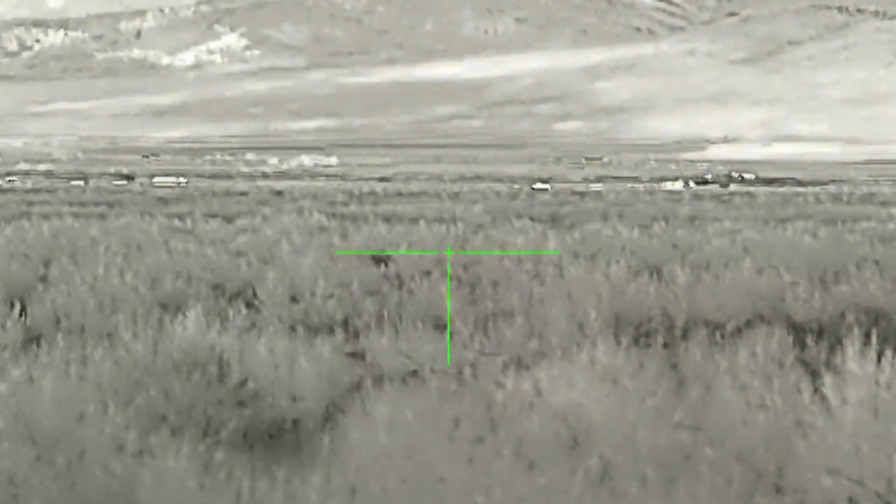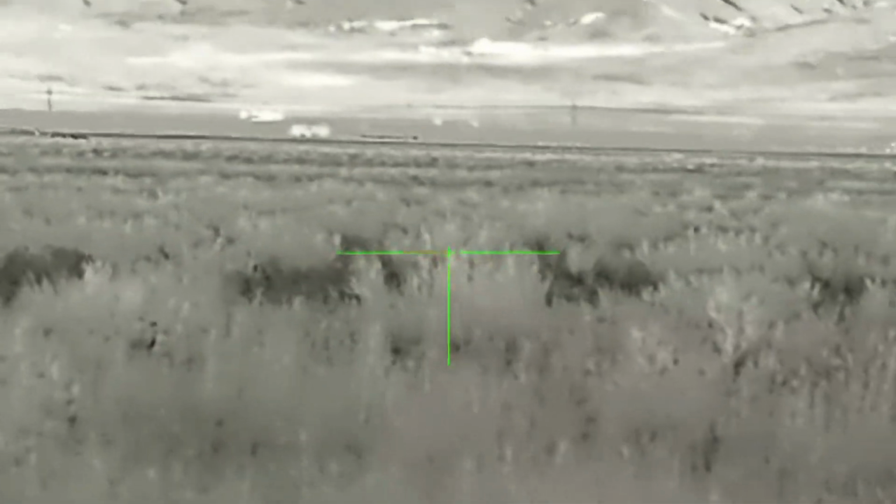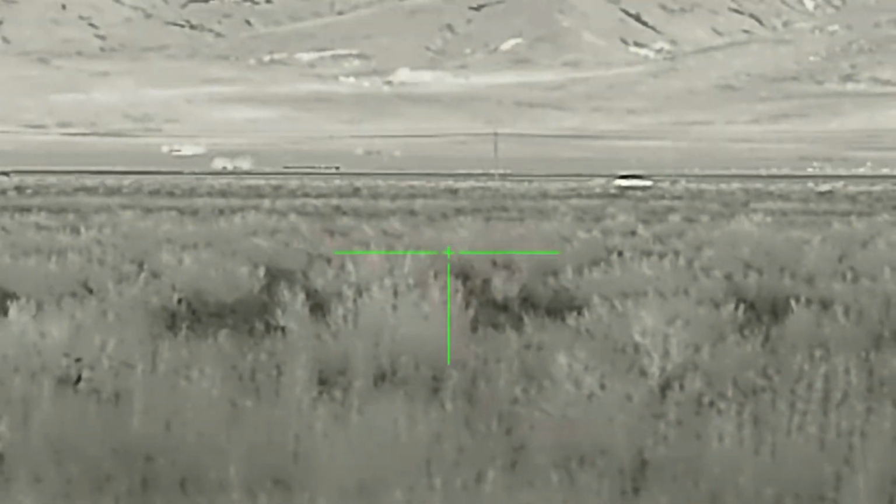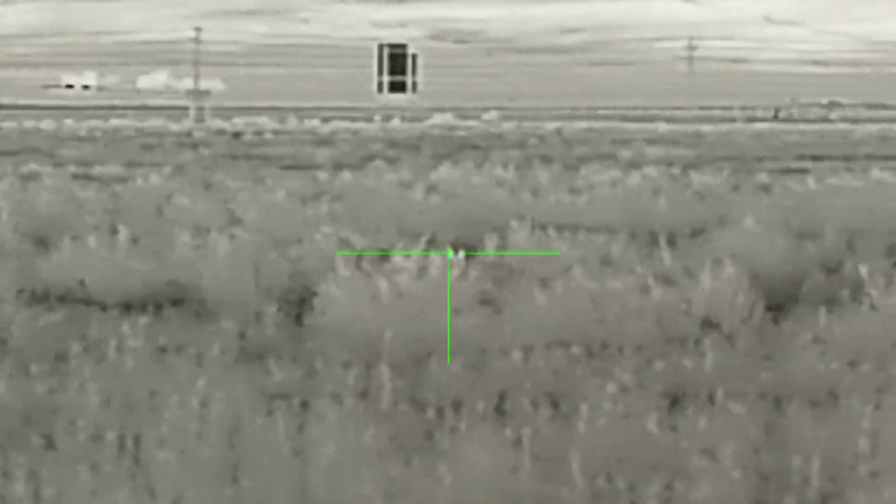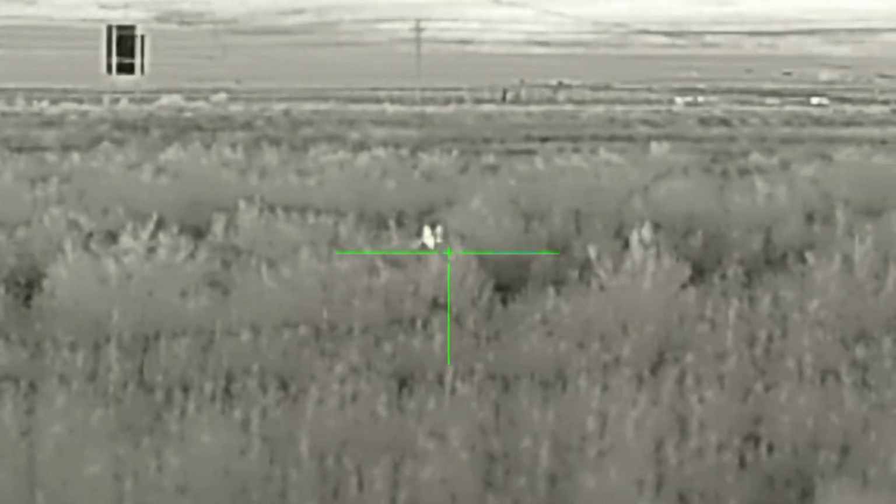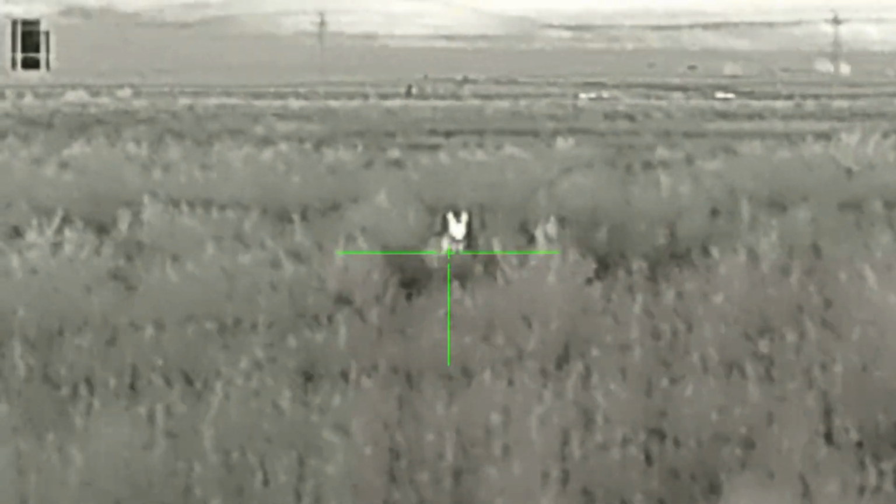On the next stand, after just a few minutes of turning the call on, a coyote started coming in. He was charging in hard. As I watched him come in, I had to be very aware of the cars traveling in the background. If I was to take a shot, I had to time it perfectly when there was nothing in the background. And if it meant missing a shot or having to wait, that's what I was willing to do. Luckily, he stopped in the perfect position and I was able to get in a shot.